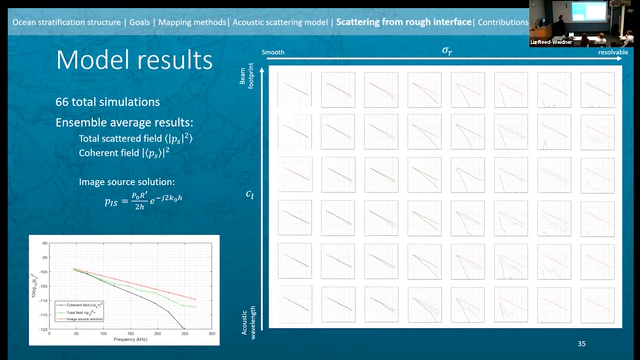And you'll note as well, there's a red line on all of these. This is the scattering from a perfectly smooth surface. This is from the image source solution, and that's the expression for it. You'll note that it doesn't change, right? There is no roughness for the image source solution. So its frequency dependence is only a function of our modified reflection coefficient. It's just a function of the stratification intensity.